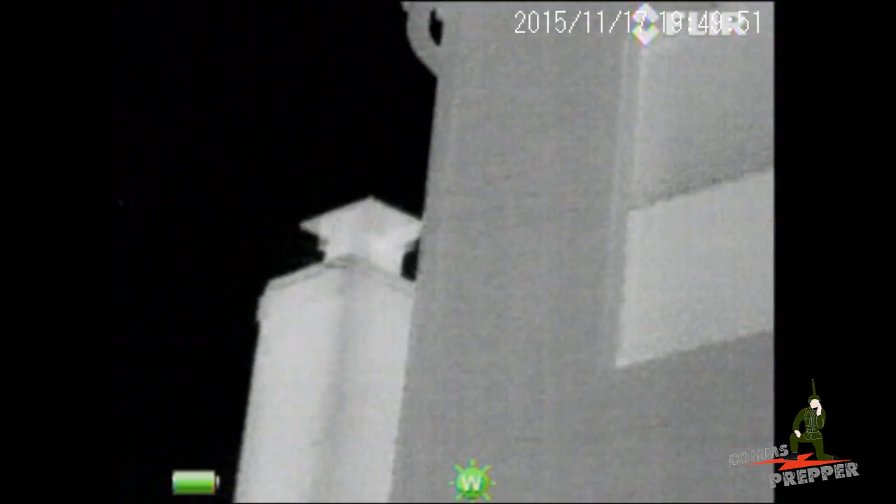Here we are looking at the roof of the house. I got the fire going, so it's coming up a little bit hot, and that wire coming off is the HF antenna. And we're looking at the siding here. Now thermal signatures will not go through sheets of glass.